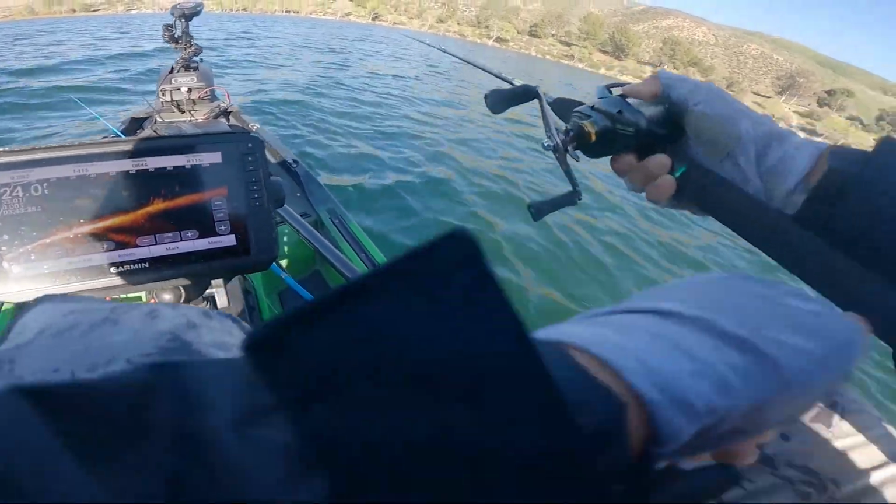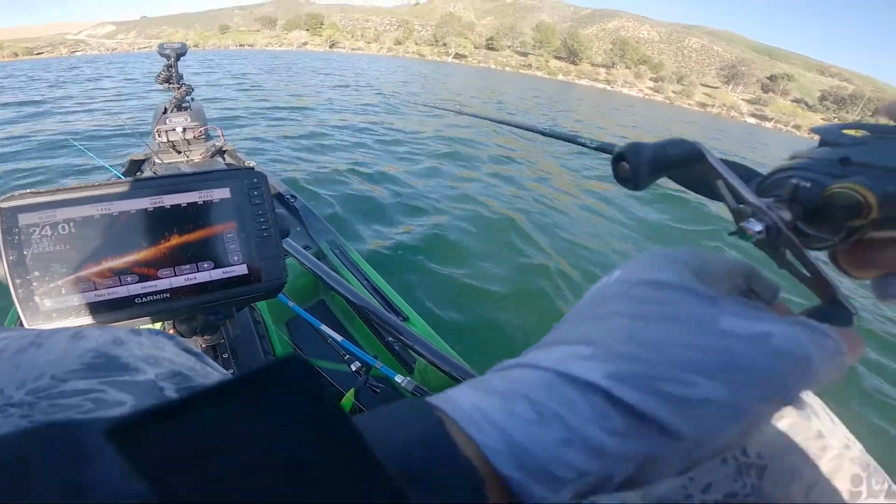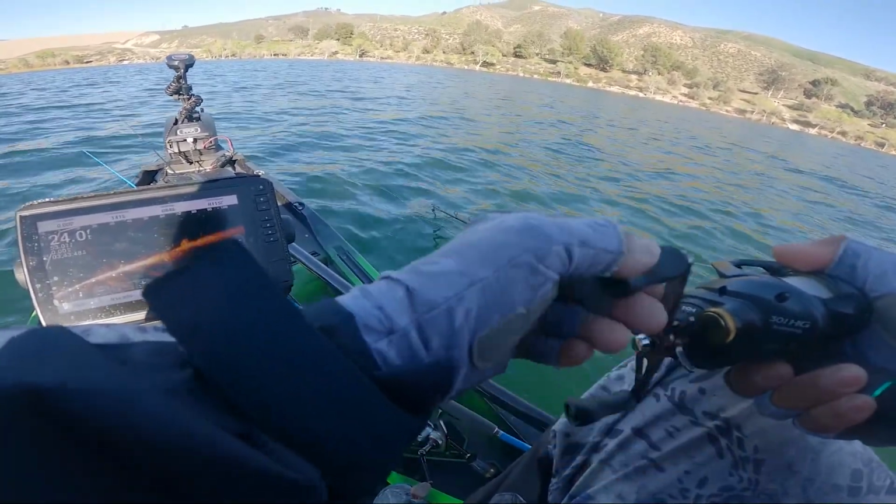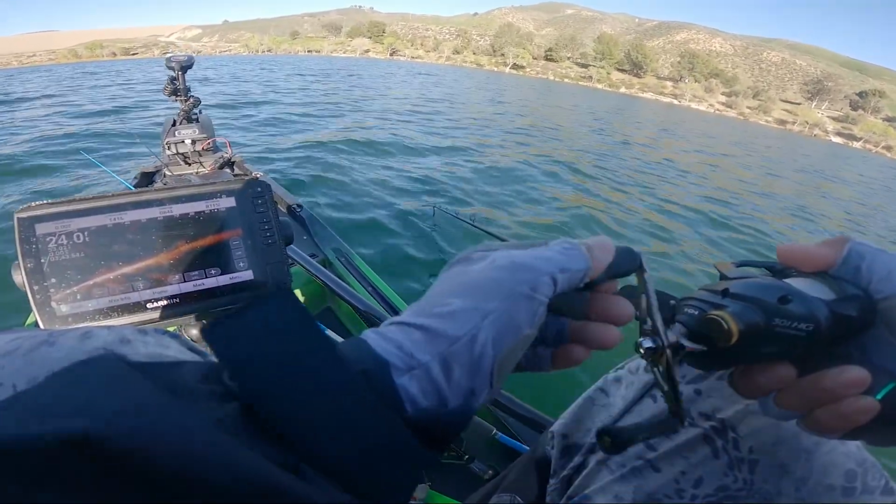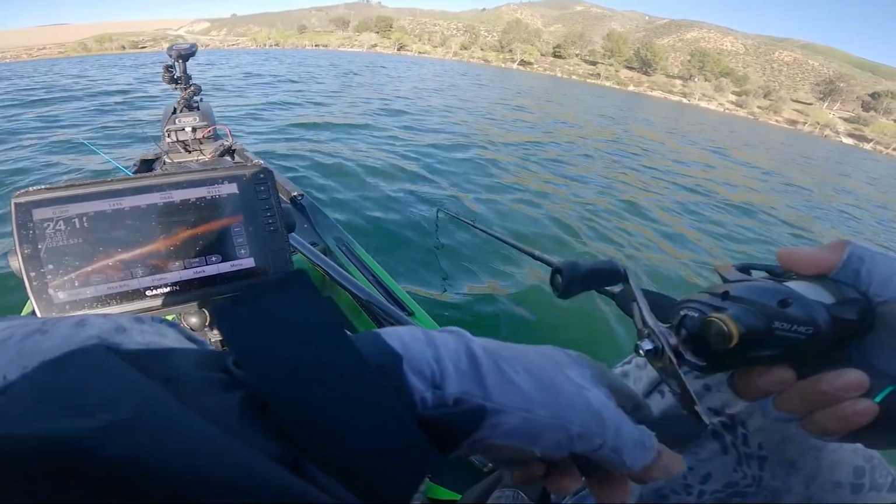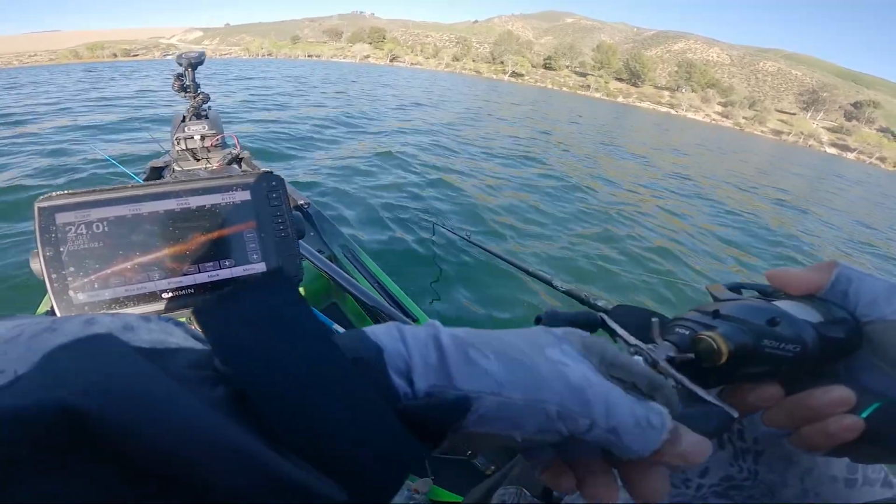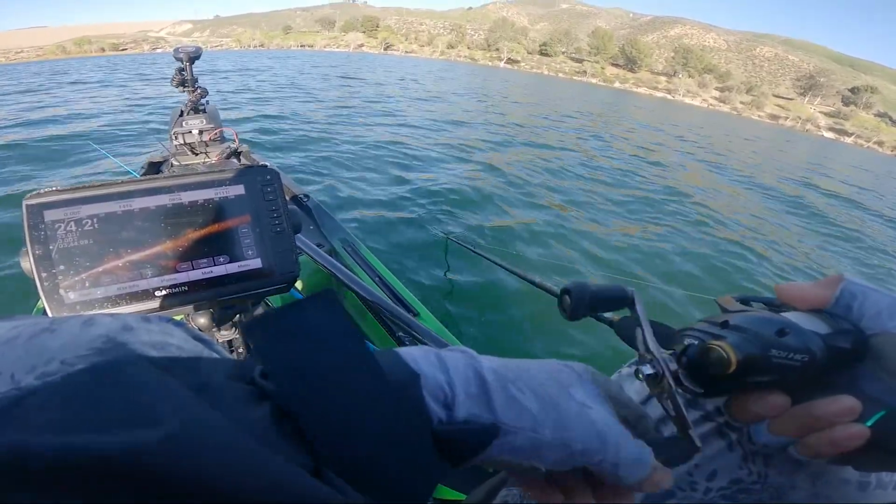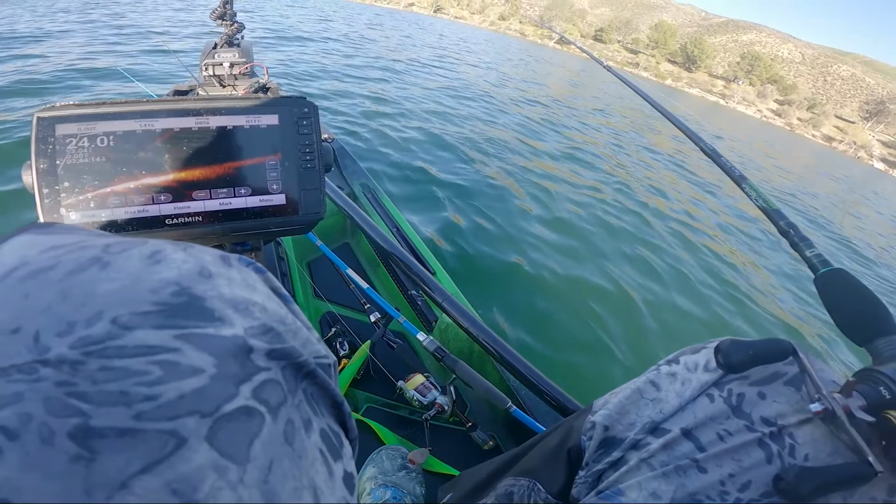They're stacked on rock and hard bottom, and every day has been a battle of figuring out what's gonna trigger them, because the 2.8 Keitech slow rolling doesn't have any real action that will trigger these fish. It's more of a very natural bait that you could just slow roll in front of their face, and if they're active enough, they'll bite it. But these fish are not wanting to eat right now, so I really gotta force them or trigger them to bite.